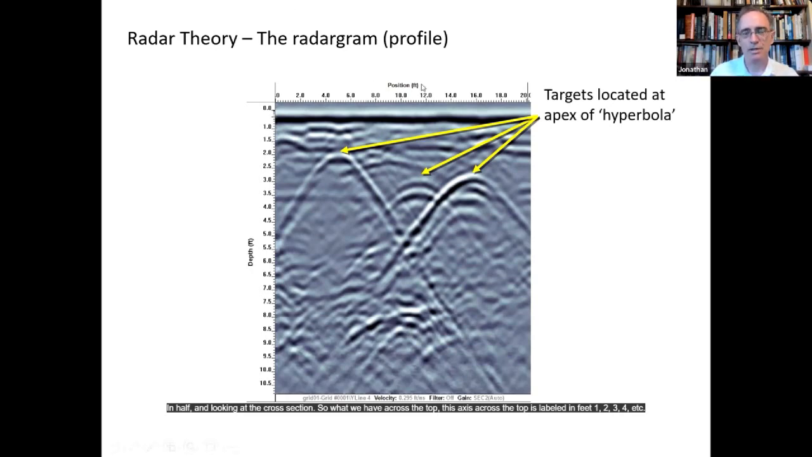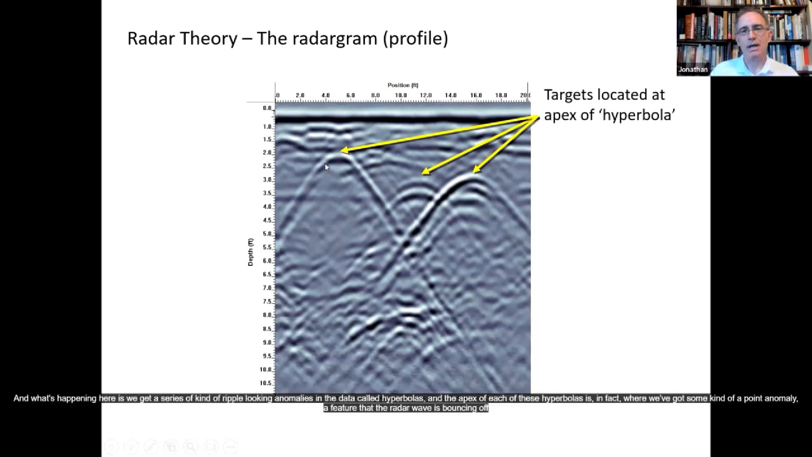What we have across the top, this axis, is labeled in feet, 1, 2, 3, 4, etc., up to 20, 0 to 20 feet. And then depth in feet on the y-axis. And what's happening here is we get a series of kind of ripple-looking anomalies in the data. These are called hyperbolas.